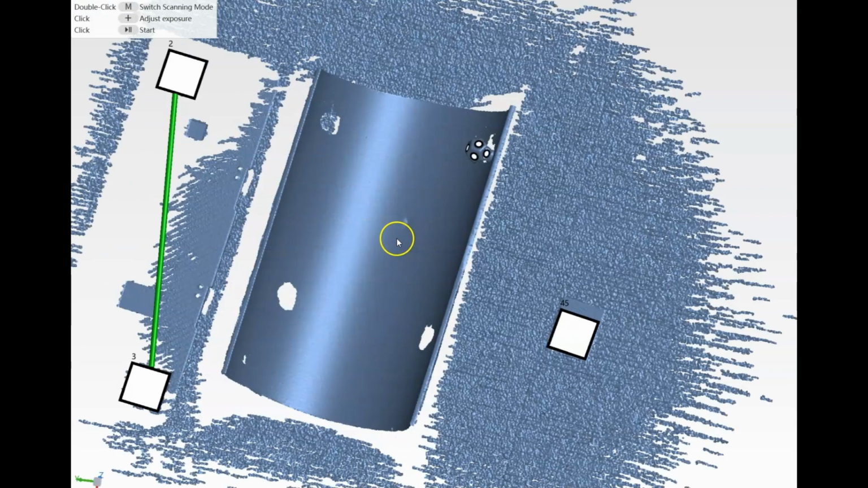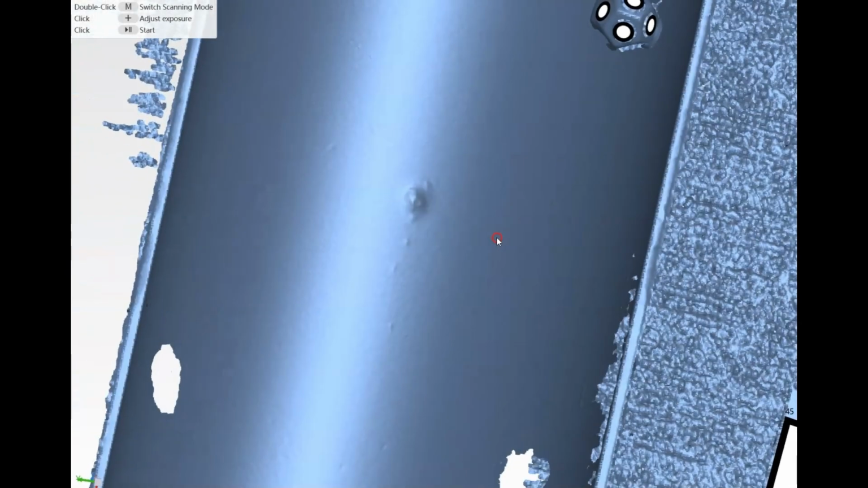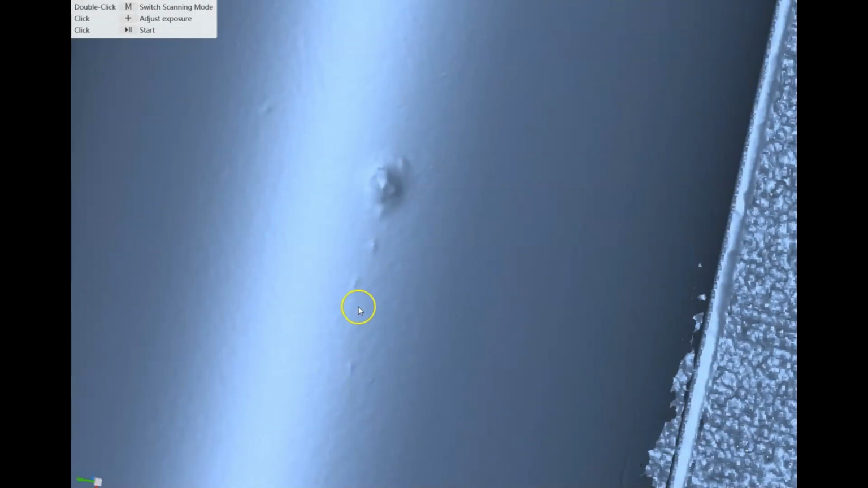All right, our scan is now complete. You can see we get a nice, smooth finish on the inside of our pipe, but you have the one main pit. There's a couple of other tiny little pits here around it, but this is the one that we're going to measure. So we can save this and we can send it over to Control X.